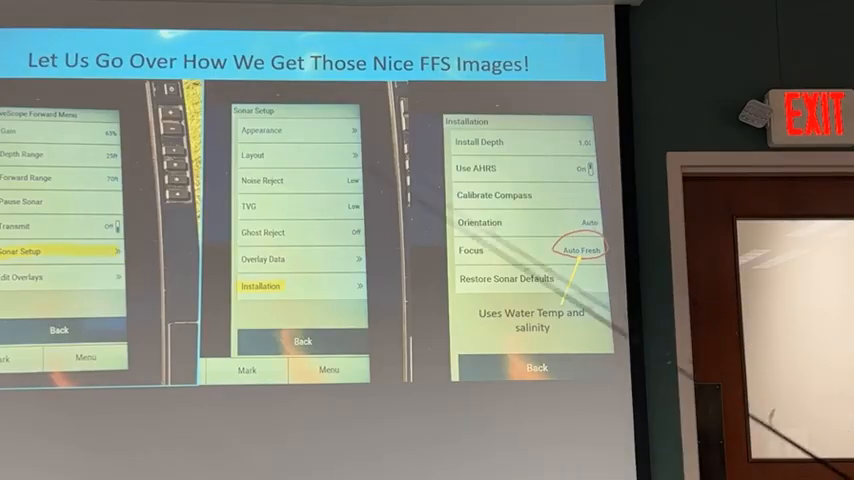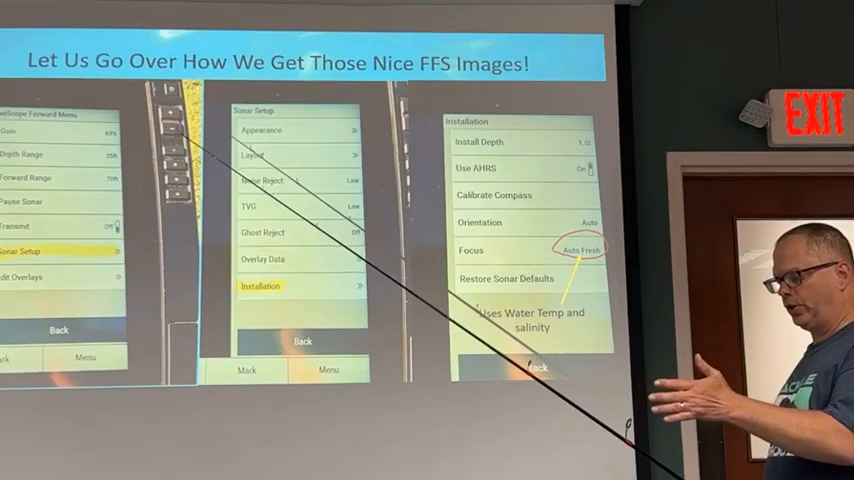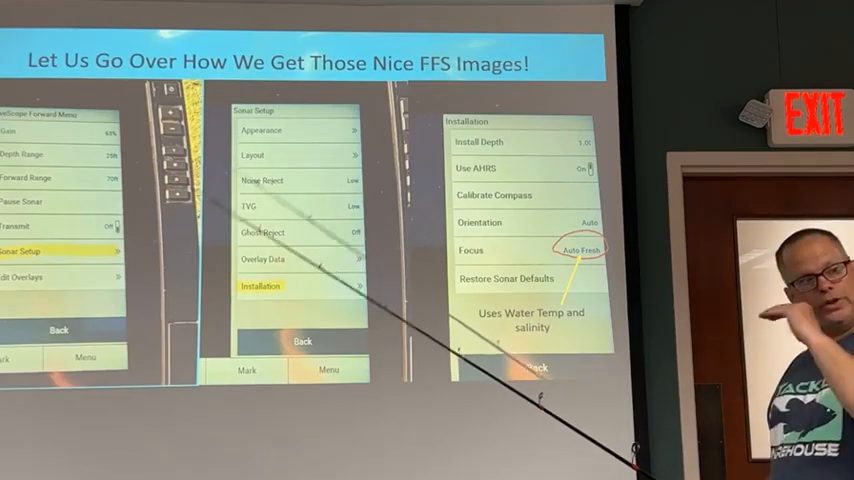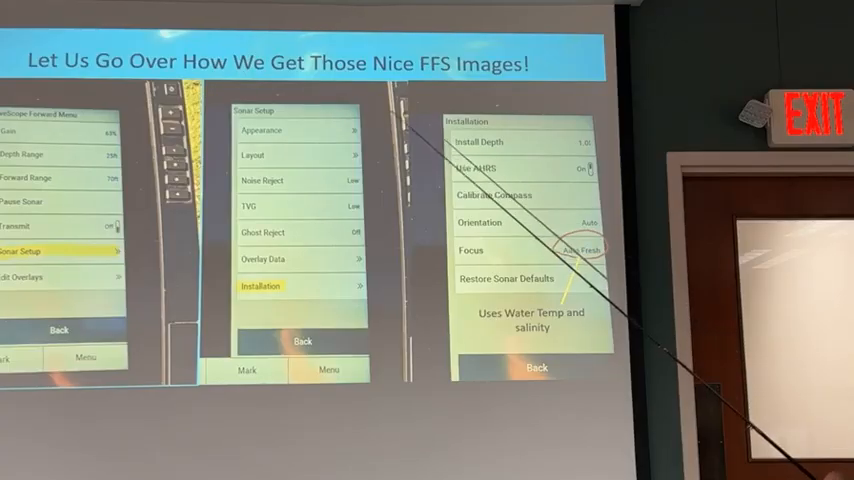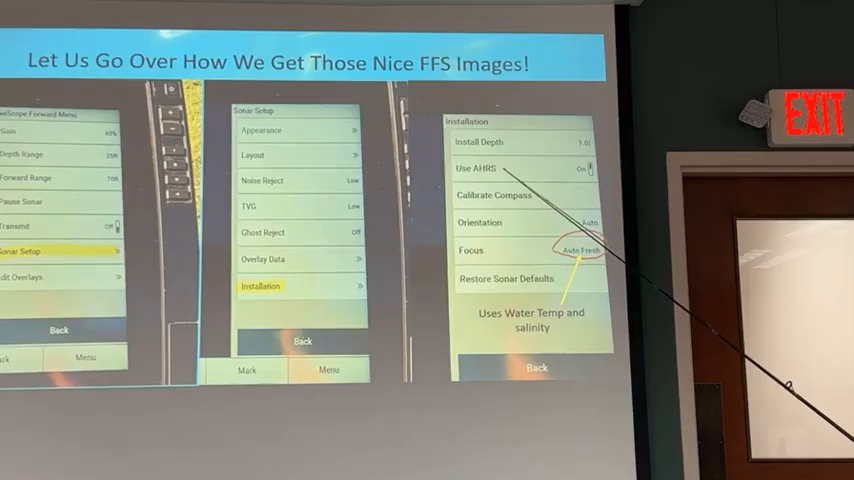The AHRS is basically a stabilization thing in the transducer. So when those big cigar boats go by and my boat is going up and down, I think we're going to drown, I'm looking at my picture and it's just nice and steady. So Garmin uses this kind of steady sensor to make everything nice and crisp. I recommend having that on. If you turn it off, you'll have to manually adjust some settings. This sensor is very important.